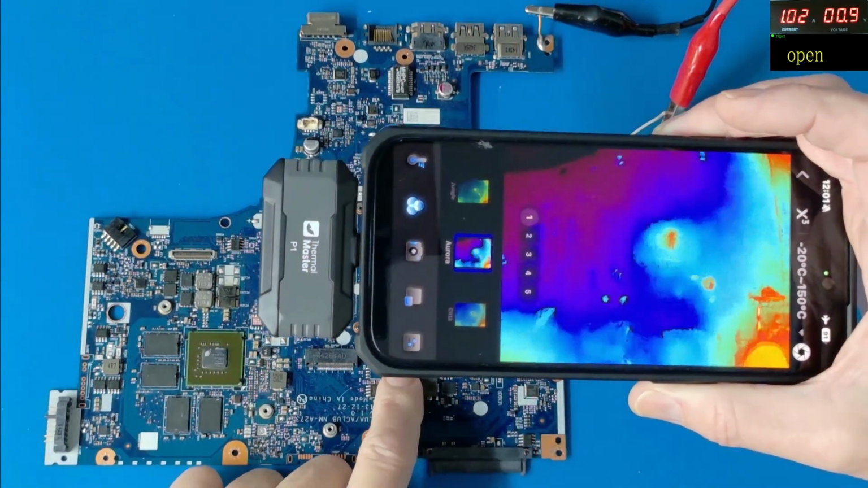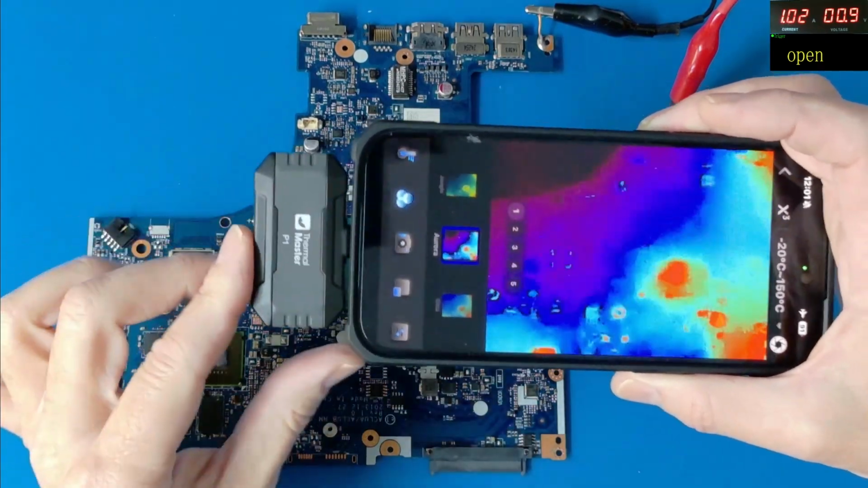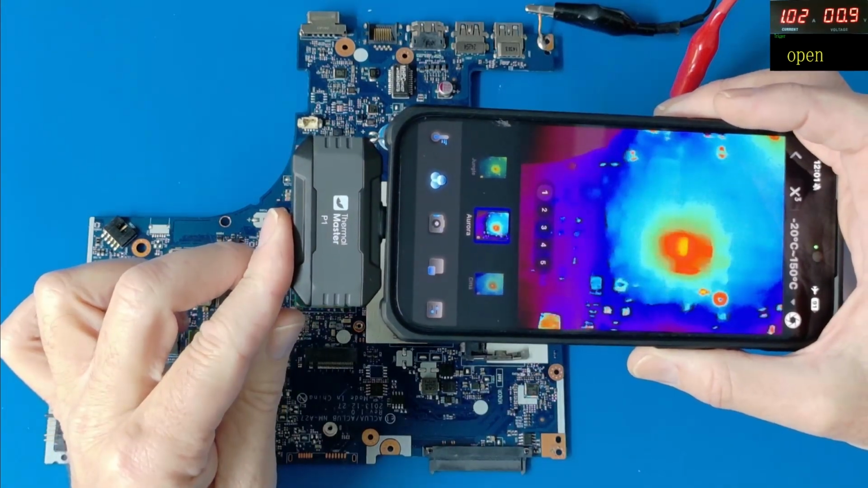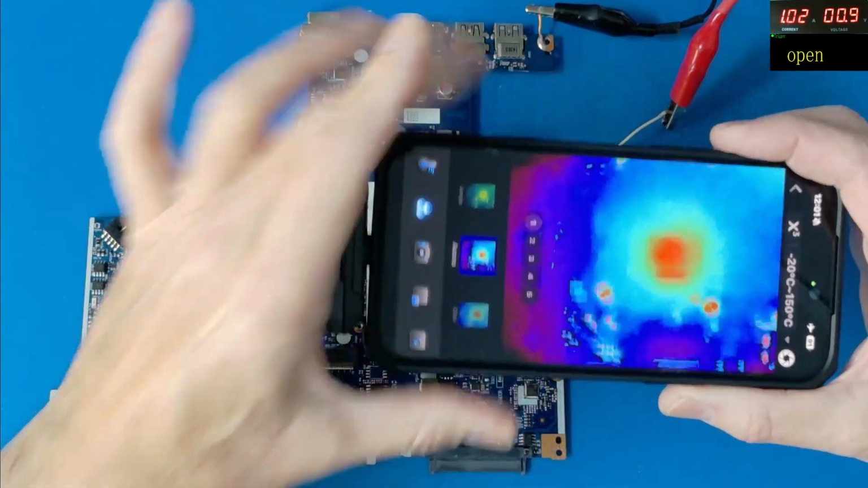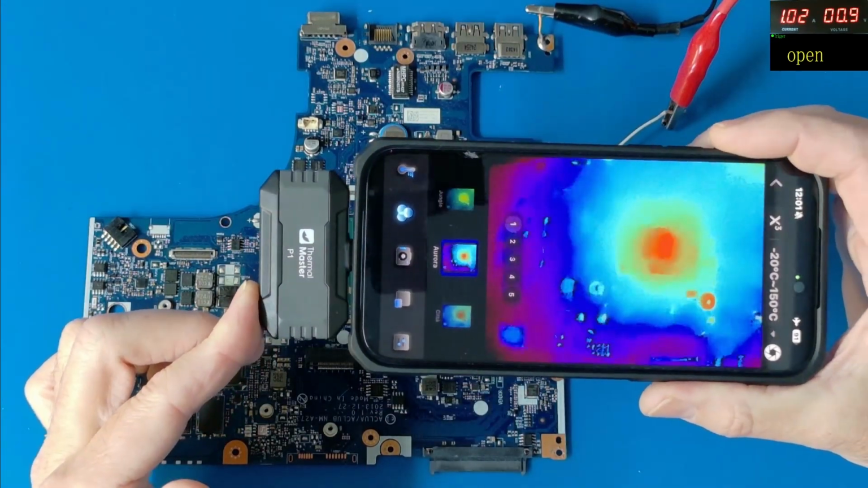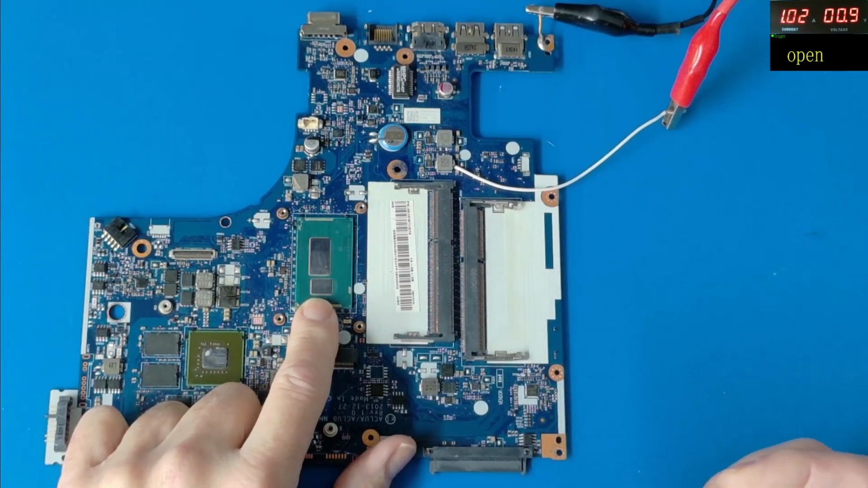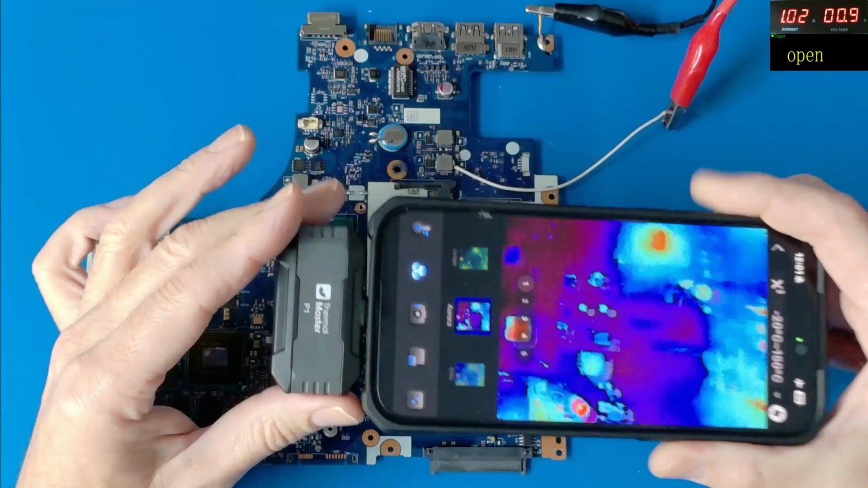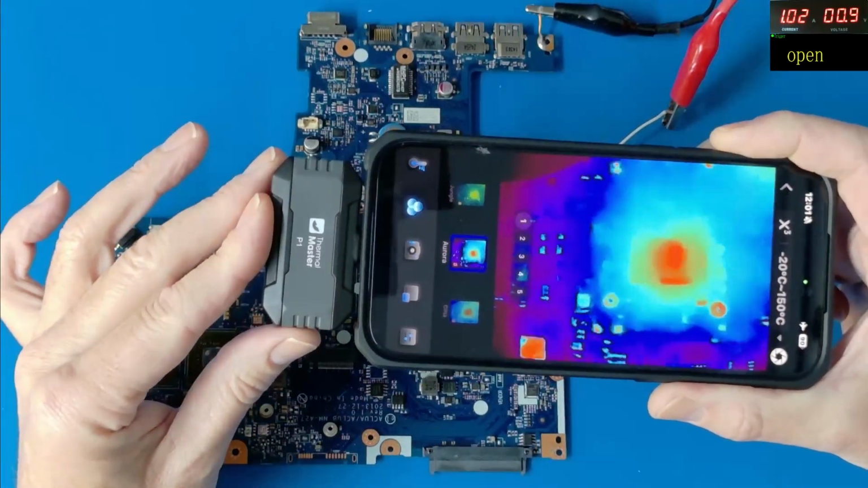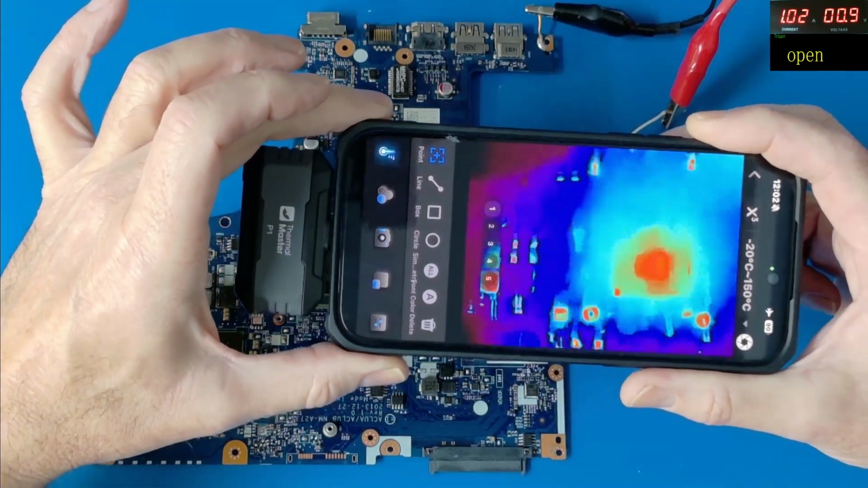Now, you will get some colour reflections, some heat reflections off other components. This is natural across all different cameras. But as you can see from this one, it is detecting the heat spot just there. Now, the resolution's not great, but it is $100. It's about 100 UK pounds. Unfortunately, on this one, it is a shorted chipset. It's not generating any great heat. It's not even warm to the touch. And the camera is picking it up on here. So it's doing its job.